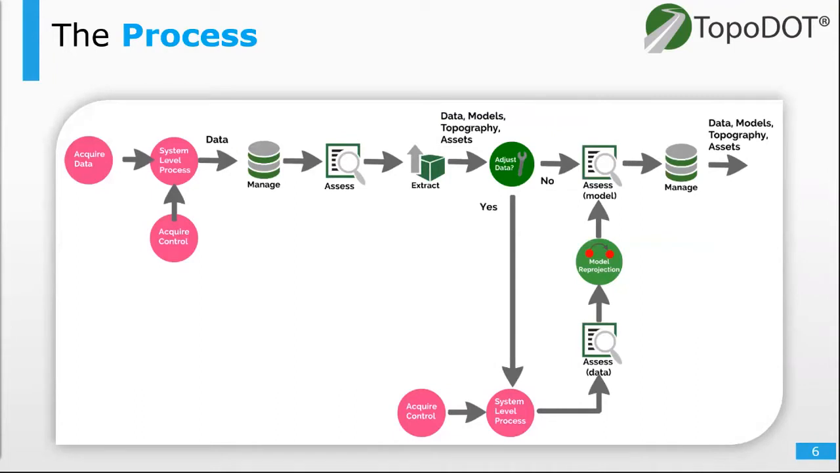Where do we fit into the bigger picture? Essentially, data is collected and registered to control, or that control is optional, but this is done at the system level, and these are the pink bubbles. This includes static, mobile, and airborne LiDAR data sets, which also include calibrated imagery.